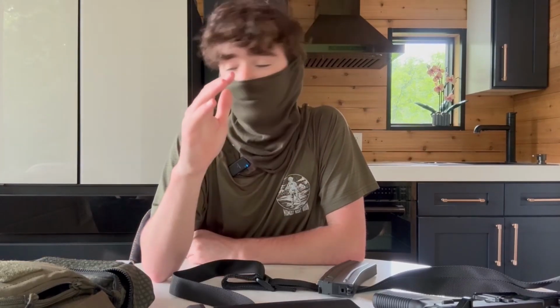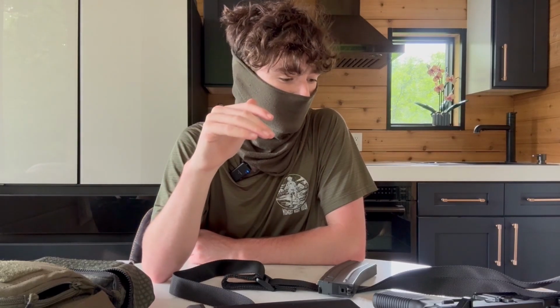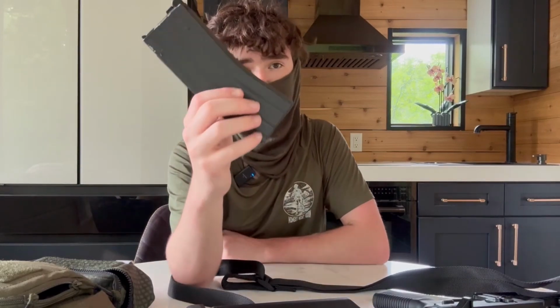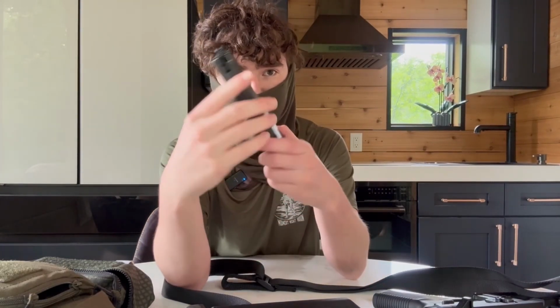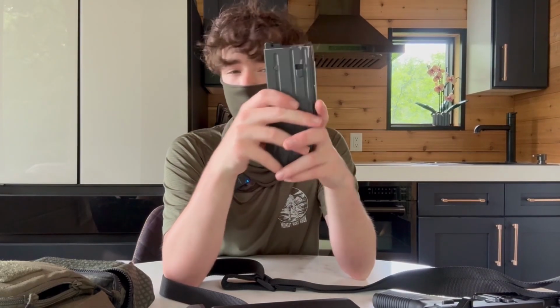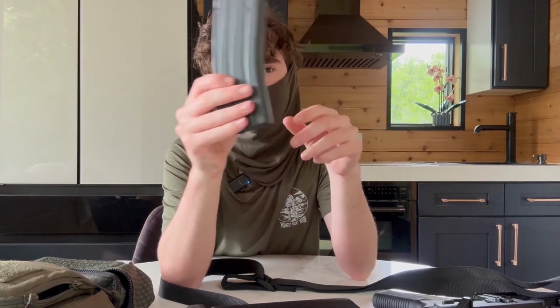Last thing, the mags. While I've had pretty much full reliability with both guns, the mags are a little more picky. So the Ghetto Blaster ships with this mag. This mag I've had like 0 issues with. This is the Double Eagle, metal Double Eagle mags.